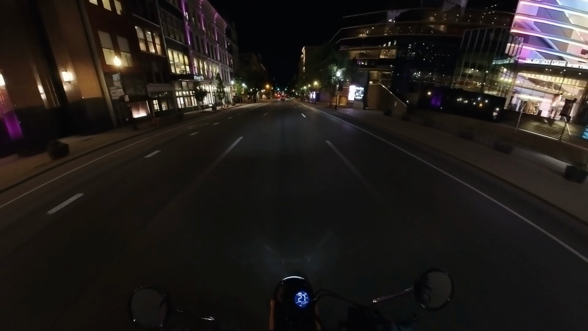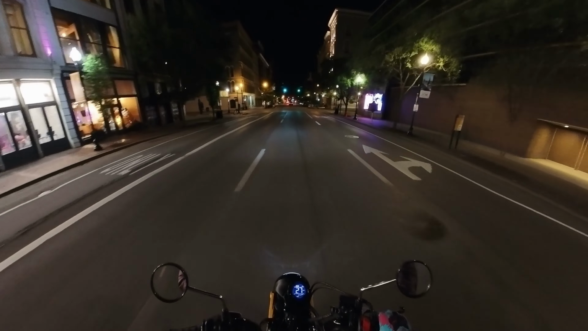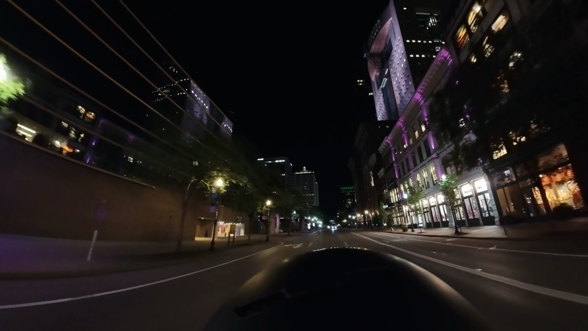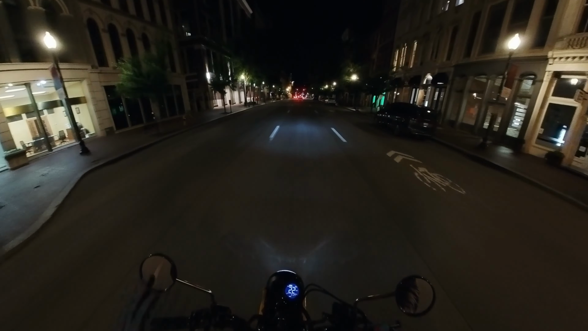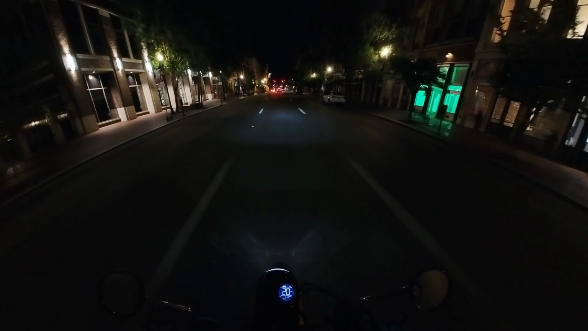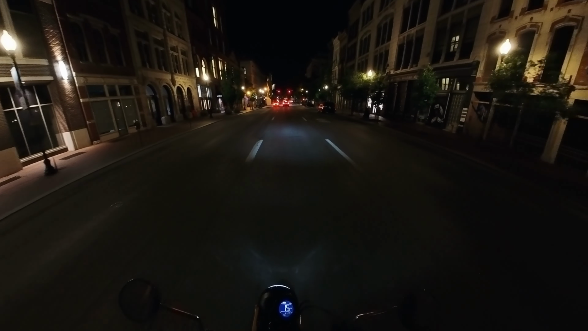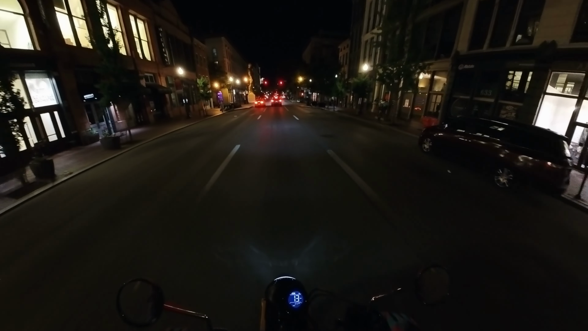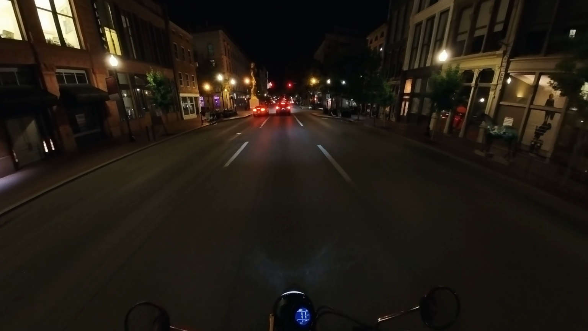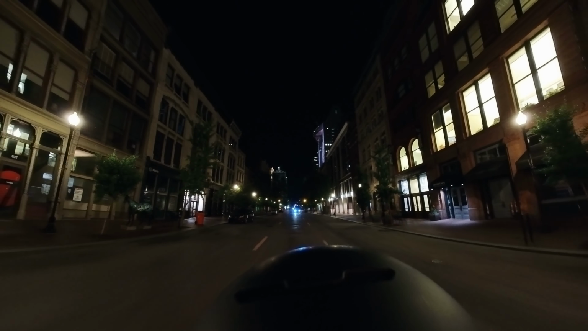There's a little bit of helmet in the image, but I'm still able to get that view. But this helmet is noisier than my normal Ruroc Atlas 4.0 road motorcycle helmet. This one is a little bit noisier, so it makes it a little bit harder to hear the engine sounds to more accurately tell what gear I'm in.